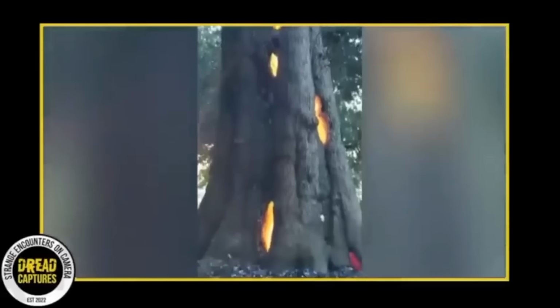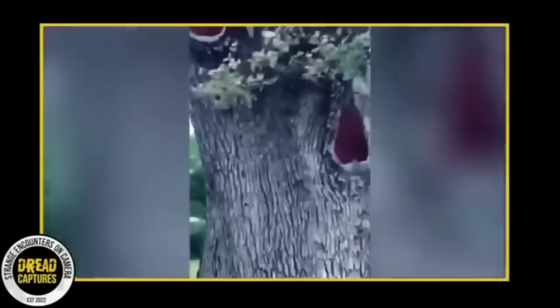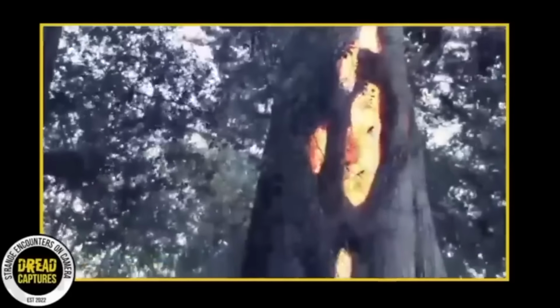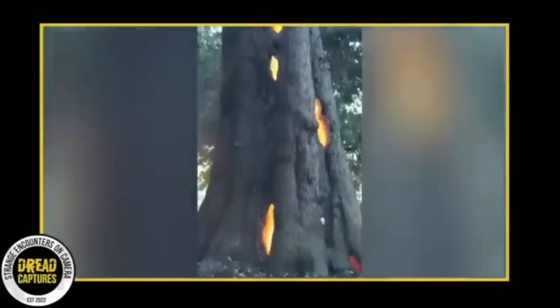Another video from California shows the moment a man found an unusual tree on the edge of his farm. At first glance, this looks more like a portal than a tree. But upon closer examination, it was discovered that the tree was burning from the inside out.